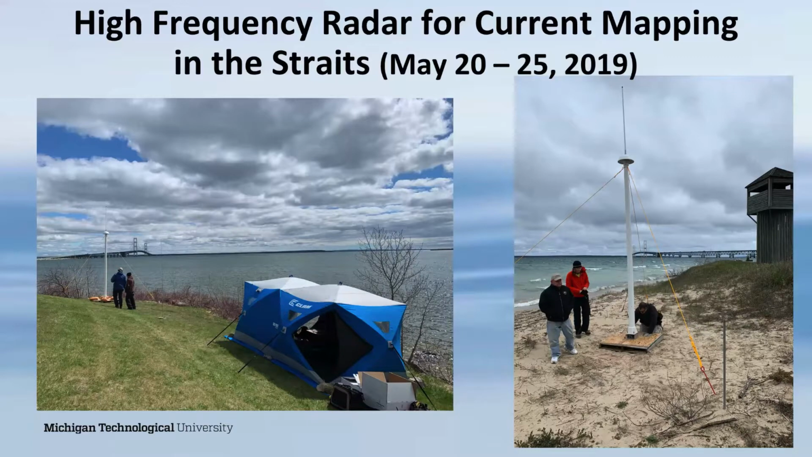Real quickly here, to save plenty of time for questions and interaction, we just recently, May 20th through 25th, completed a demonstration of high-frequency radar in the Straits of Mackinac. This has been funded by the Great Lakes Observing System, part of the Integrated Ocean Observing System. The Great Lakes are the only coastline in the U.S. that does not have operational HF radar.